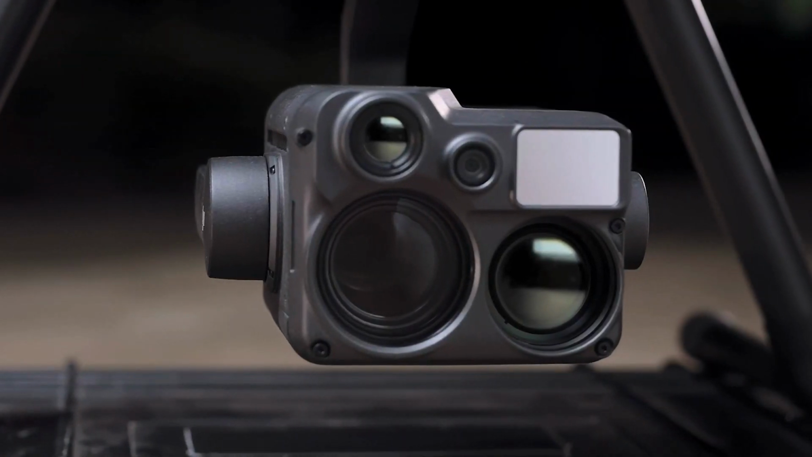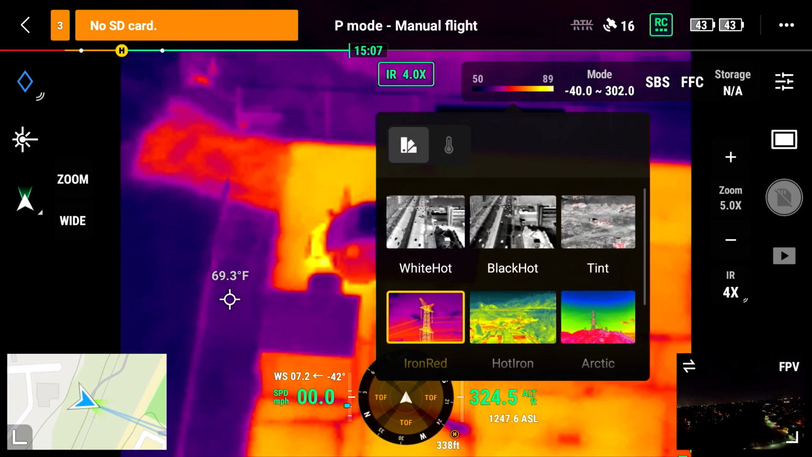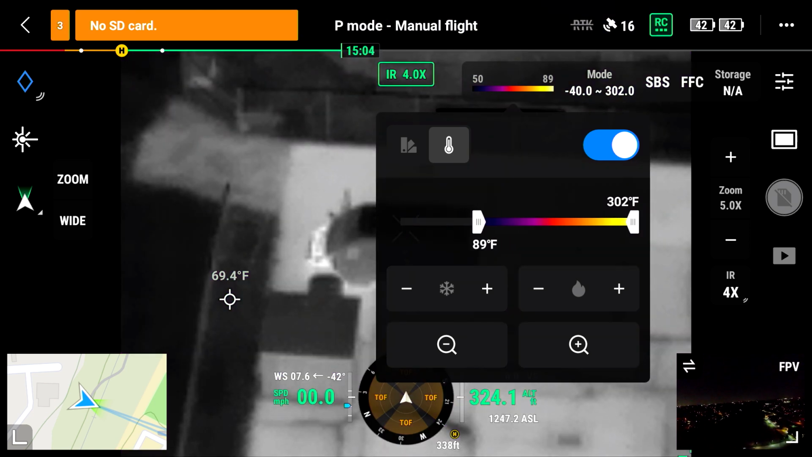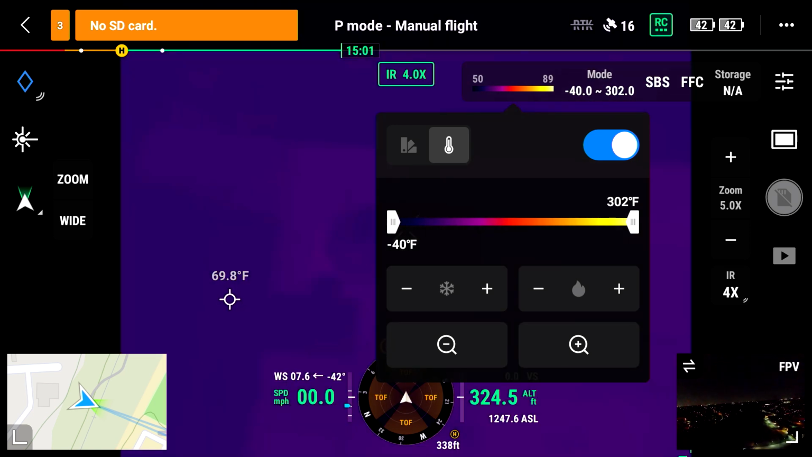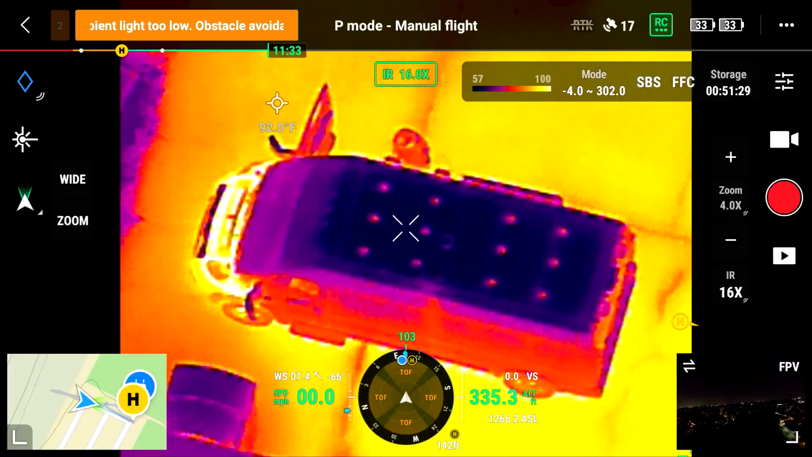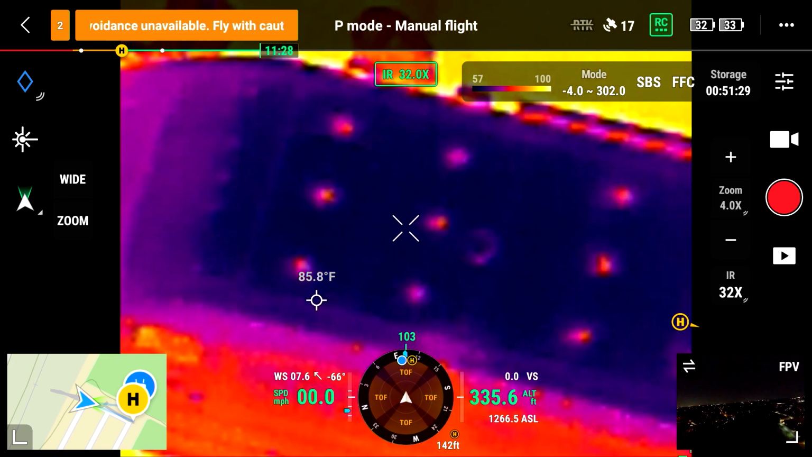To start off with, this camera has the same capabilities as the T version as far as general thermal capability. You're able to switch between thermal palettes. You're able to use isotherms and have a full range of isotherm capability, so you can select different color palettes for different selected temperature ranges. It has all of the same features and functionality, radiometric, so you can tap on the screen and see what the temperature is exactly where you want on the screen. All of those are exactly the same.